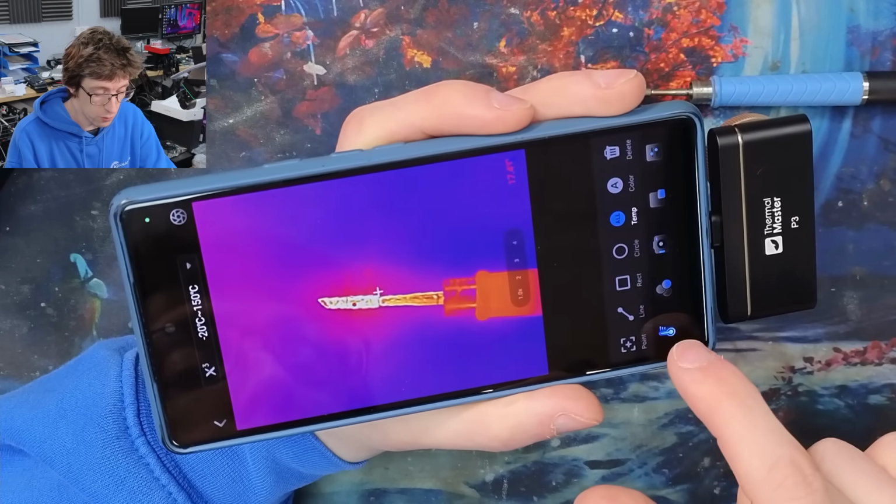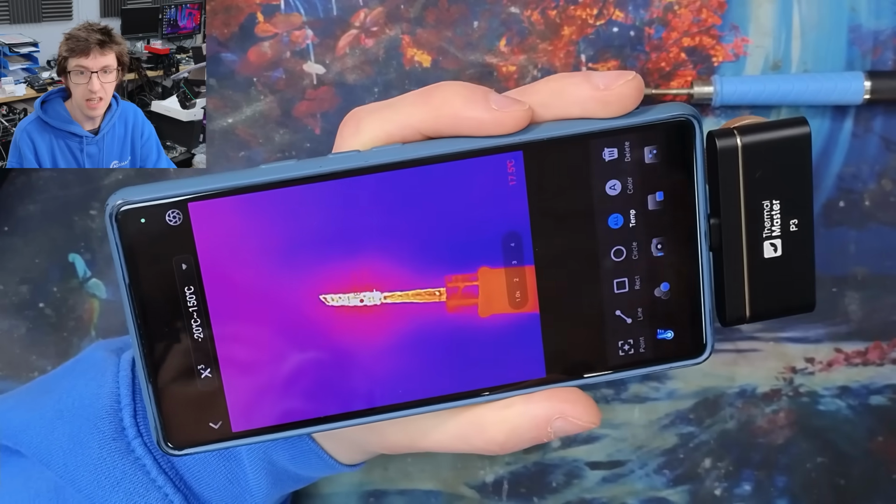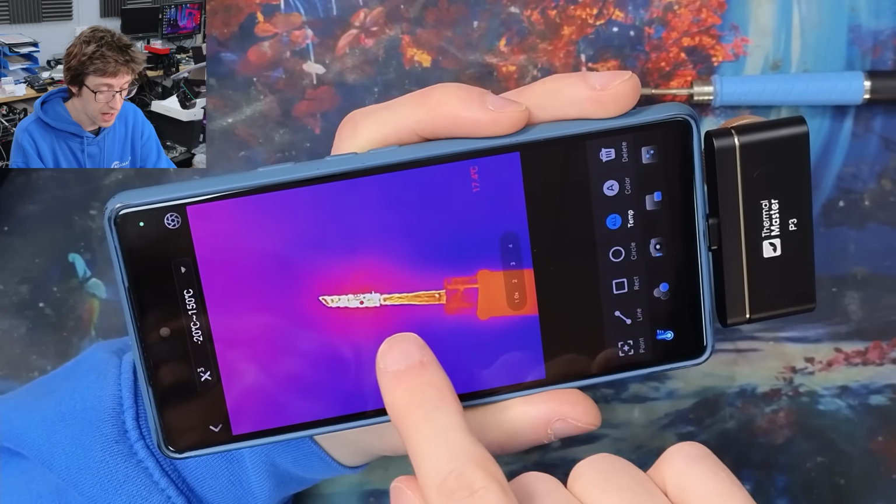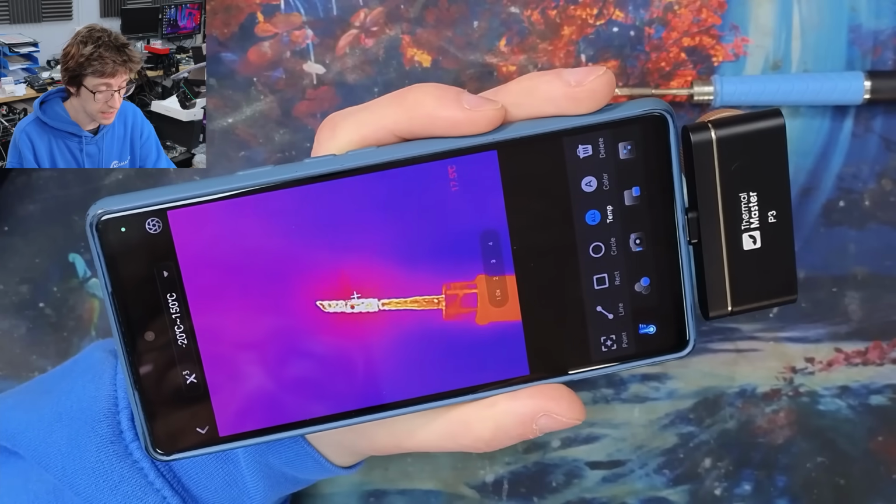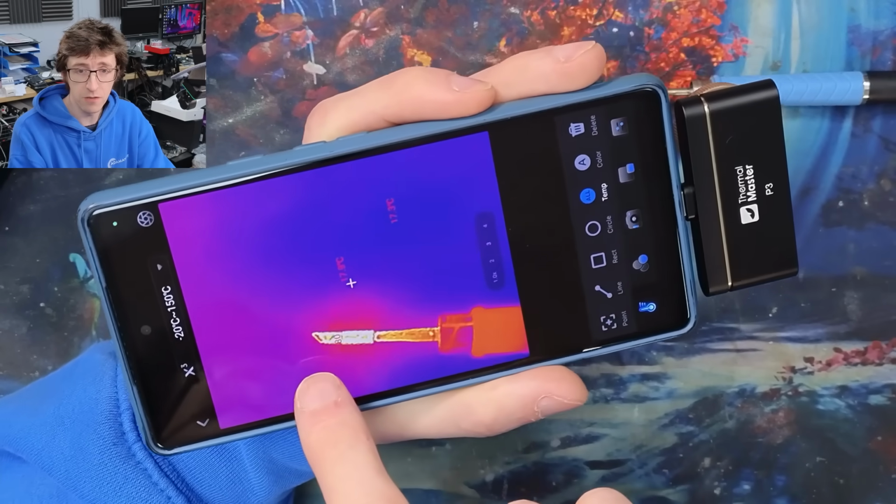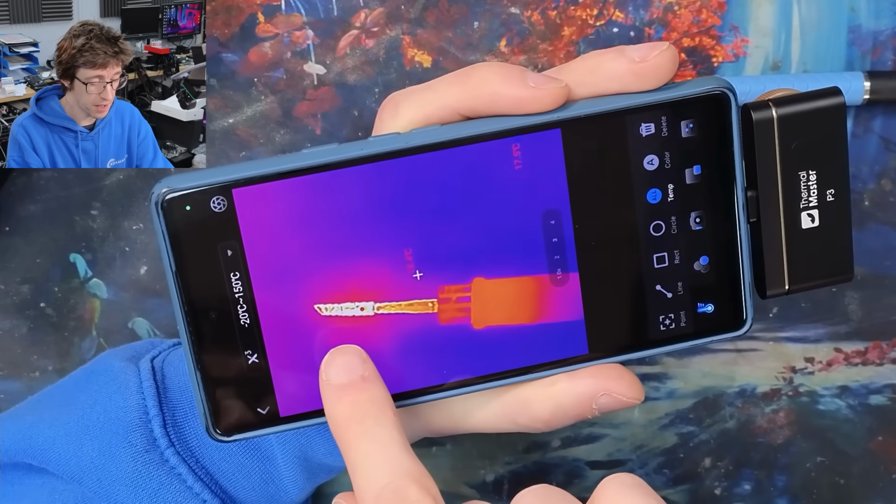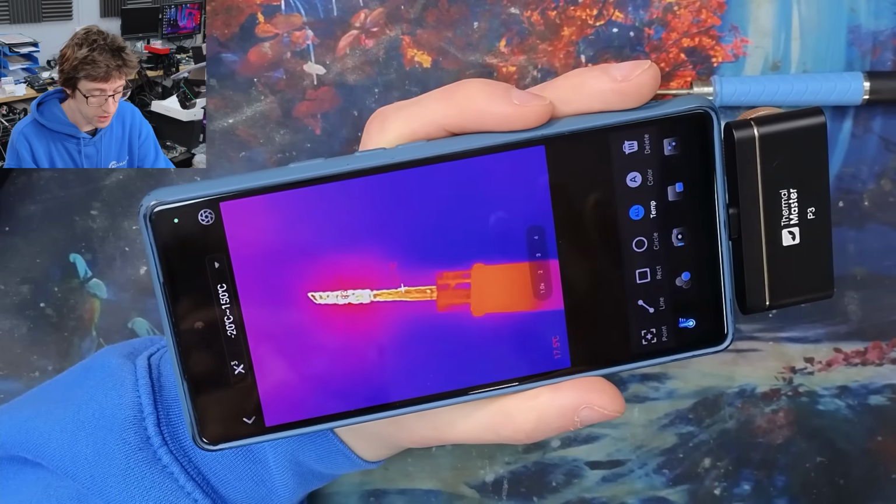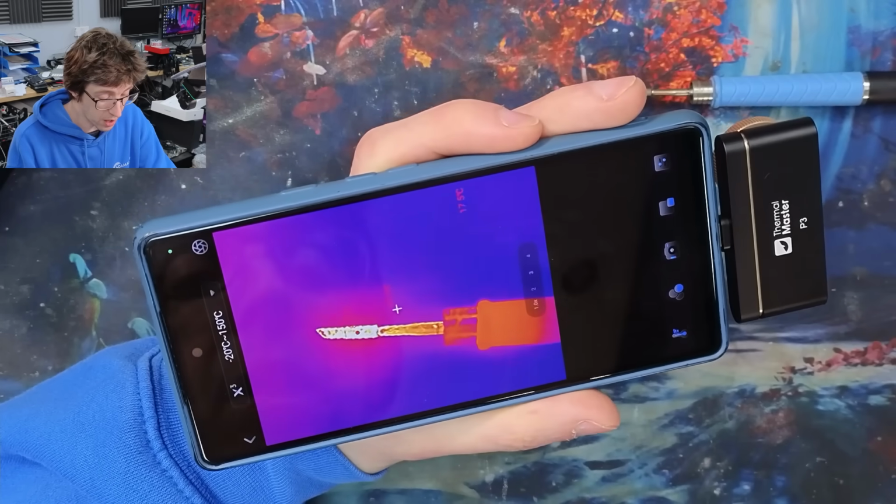And then we've also got these utilities here where you can place another point on the screen, rectangles, circles, etc. However, by default, it gives us a crosshair in the middle of what I'm looking at, and it also has 2 floating points of hotspot and cold spot, which is really handy because if I move just slightly off, you can see that the hotspot is immediately seeking the hottest part on the screen. It's hard to see here, but you can just see that dancing about there. So if something appears for a moment, you might just see that hotspot jump over to a hot area if it pulses. So that's very handy. So yeah, overall, the core features on the app are immediately useful.